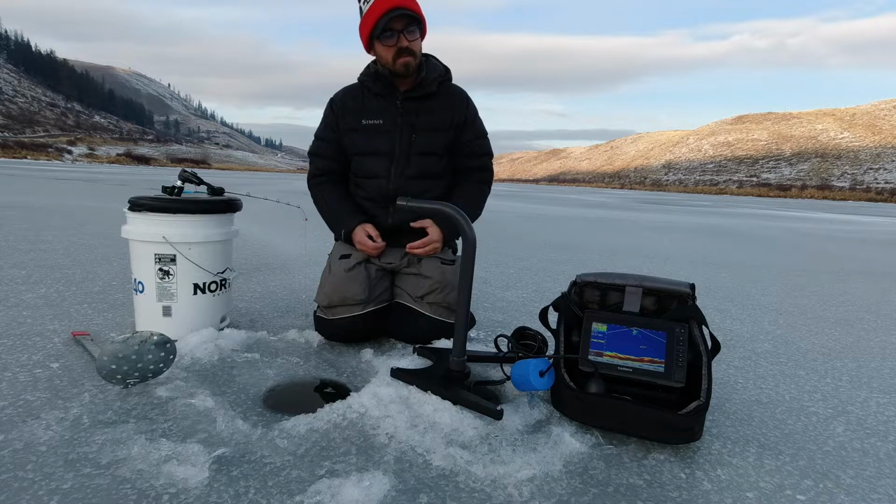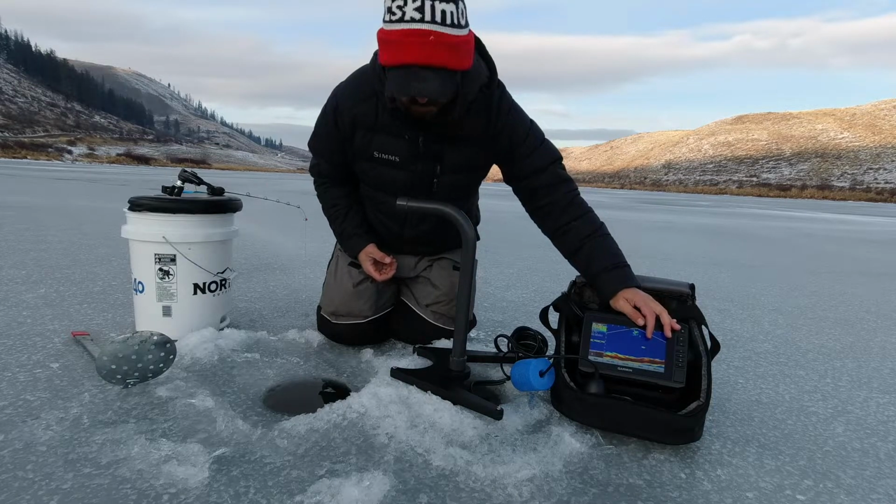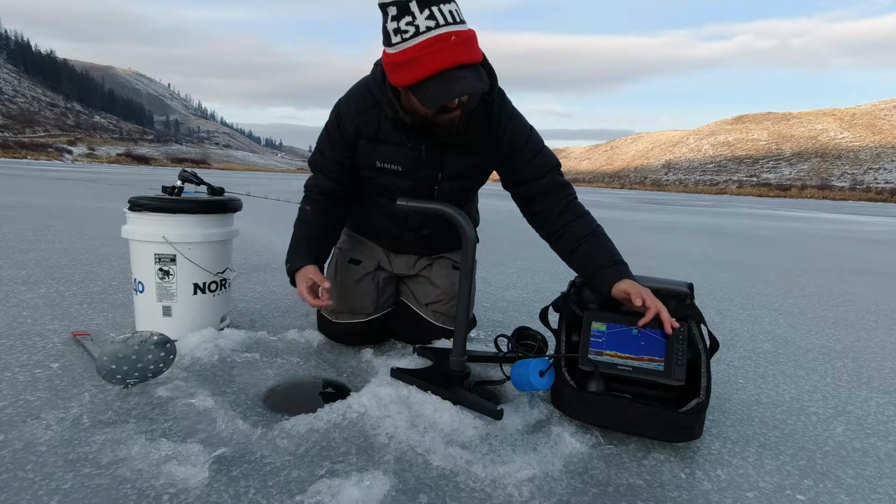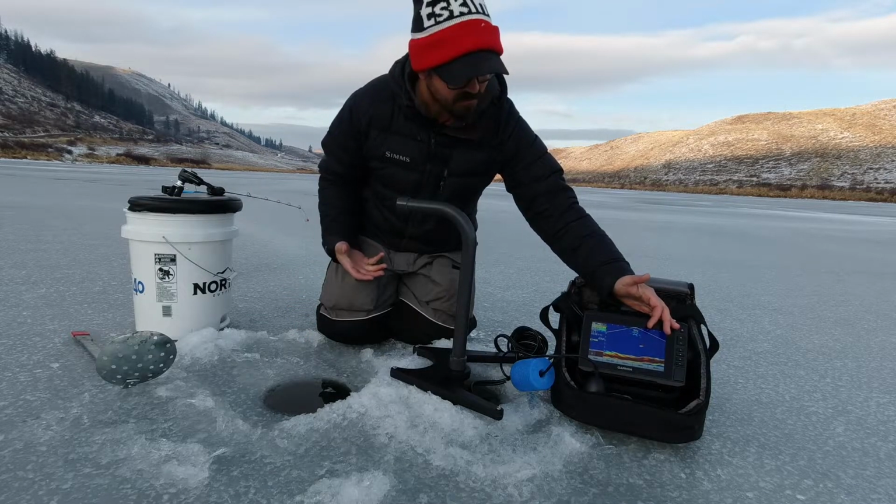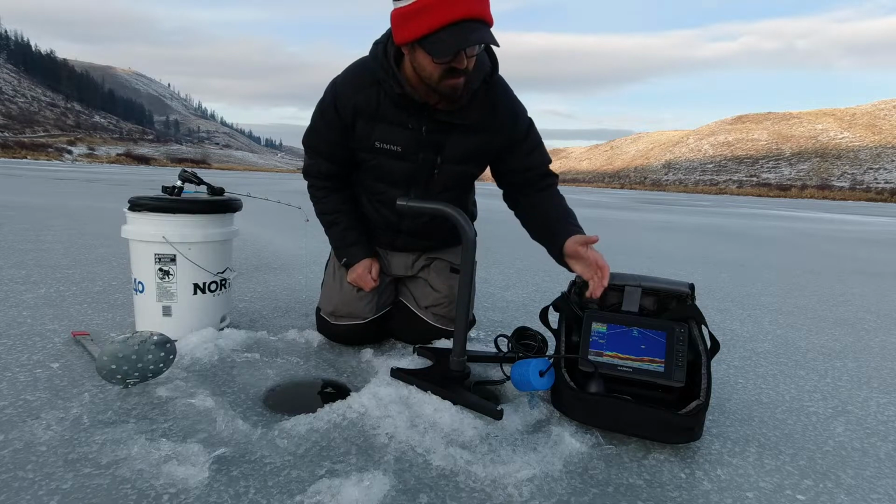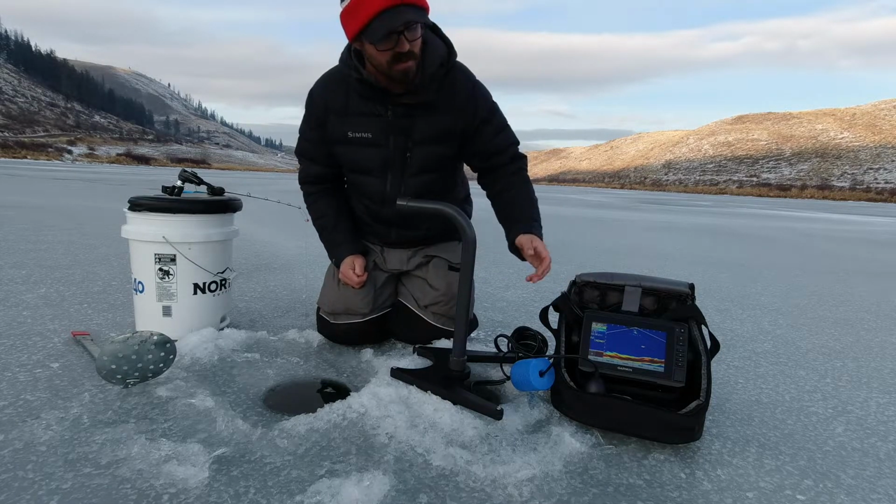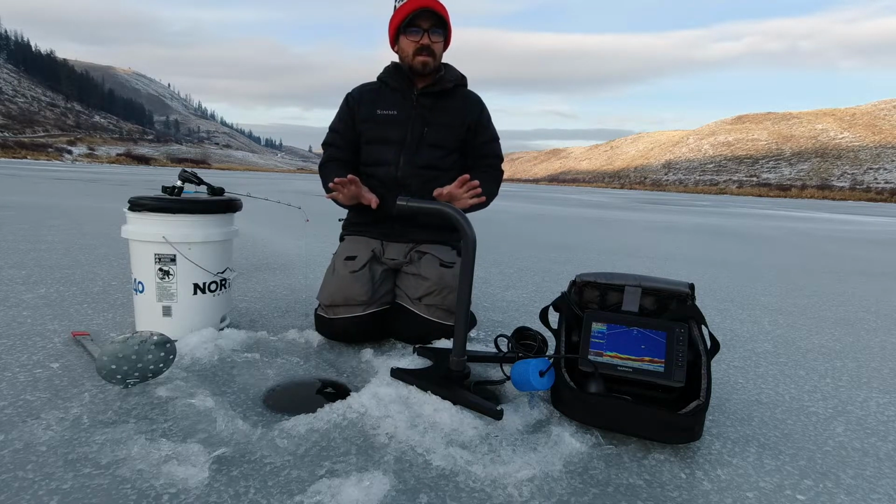A minor knock is that the signal isn't quite as clear. You'll see that you sometimes get some false echoes out here on the edge at various times. They're very difficult to mistake for a fish, but it makes it a little more cluttered. The bottom isn't as hard looking as it is on a traditional flasher or traditional sonar. But that's about all the negatives I have to say.